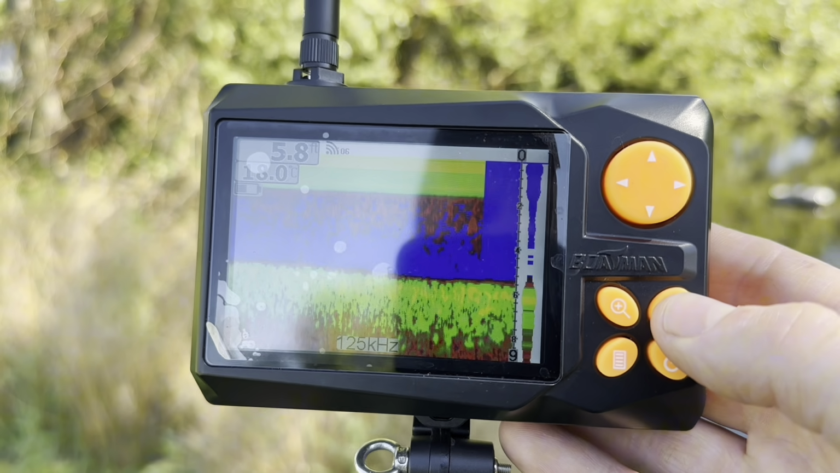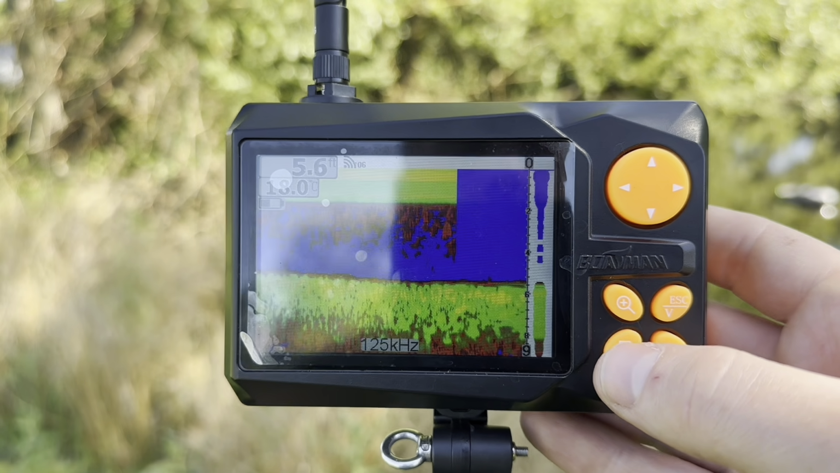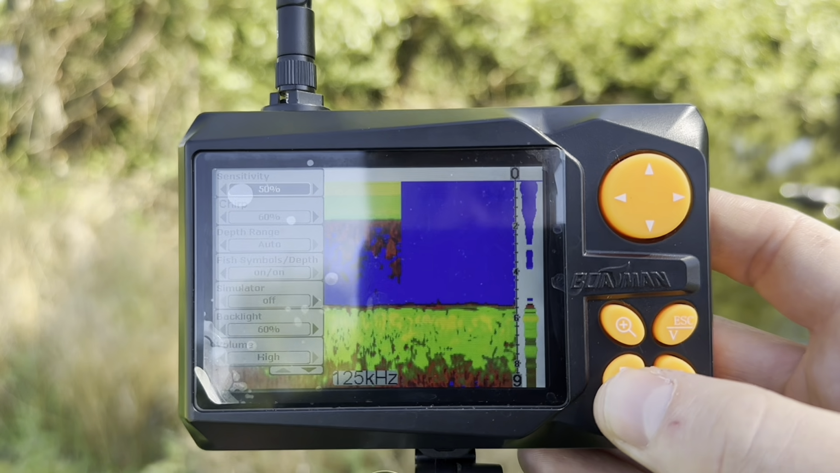Escape is for escaping out of the menu. This is your power button, so you press and hold to turn on or off, and this is our actual settings menu. So here are some recommended settings.